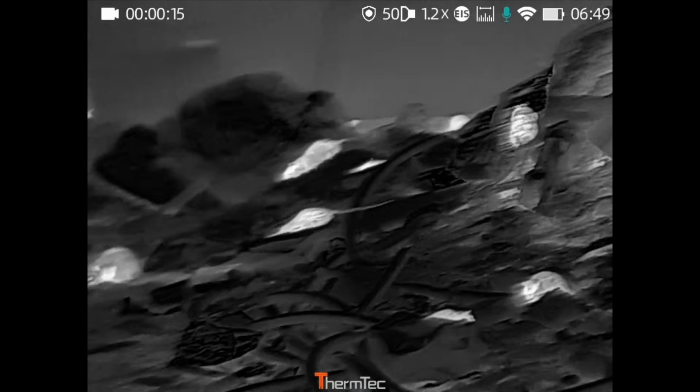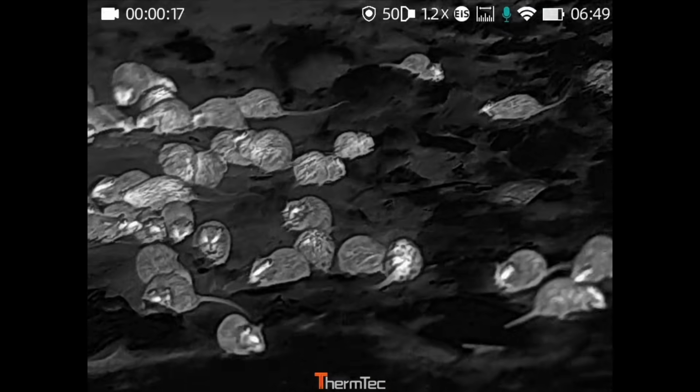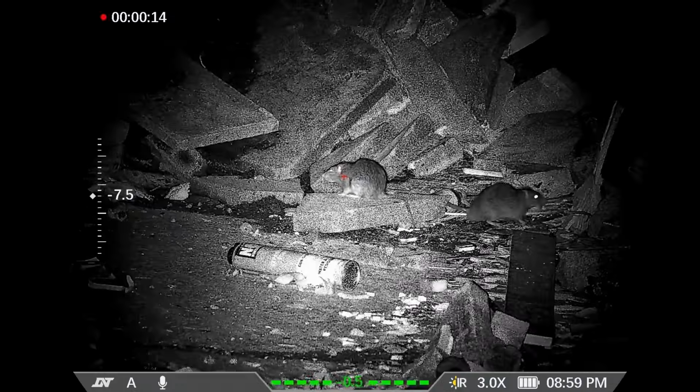But you can see here there's a large quantity of rats, and a lot of time is going to be spent dispatching them. So back to that.